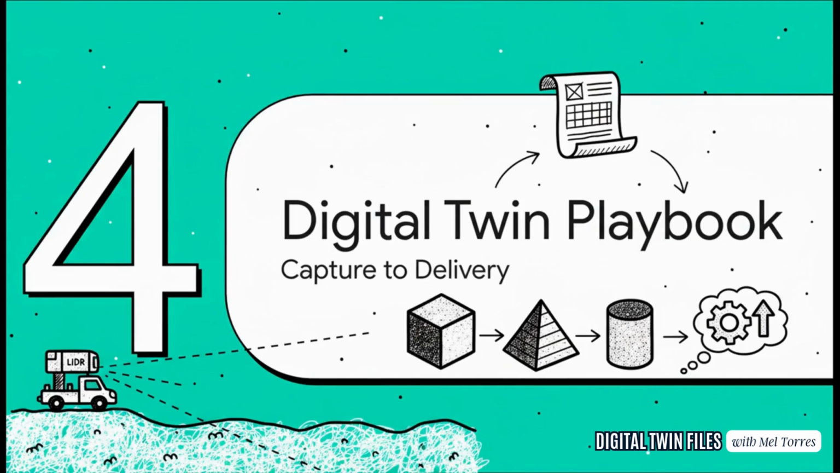We've got this amazing data. Awesome. But now for the $1,000,000 question. How do you actually turn that data into a successful project? This is where we pivot from the cool tech to smart strategy. Let's talk about the digital twin playbook. This quote, it really says it all.